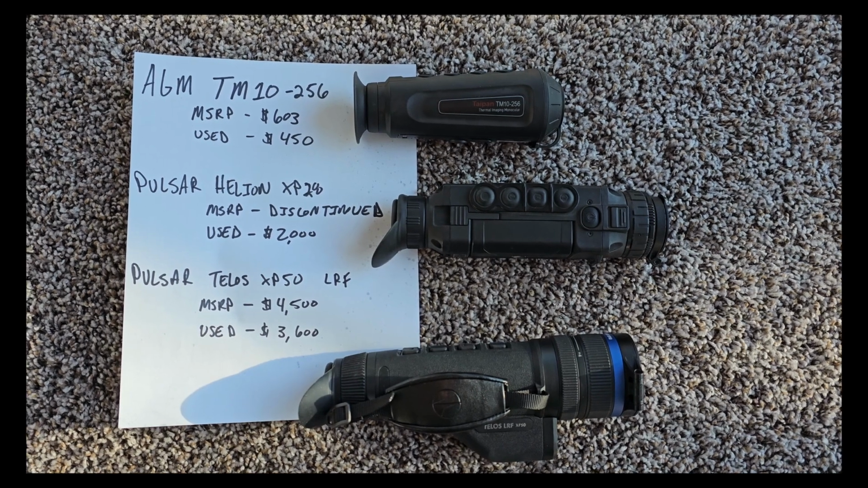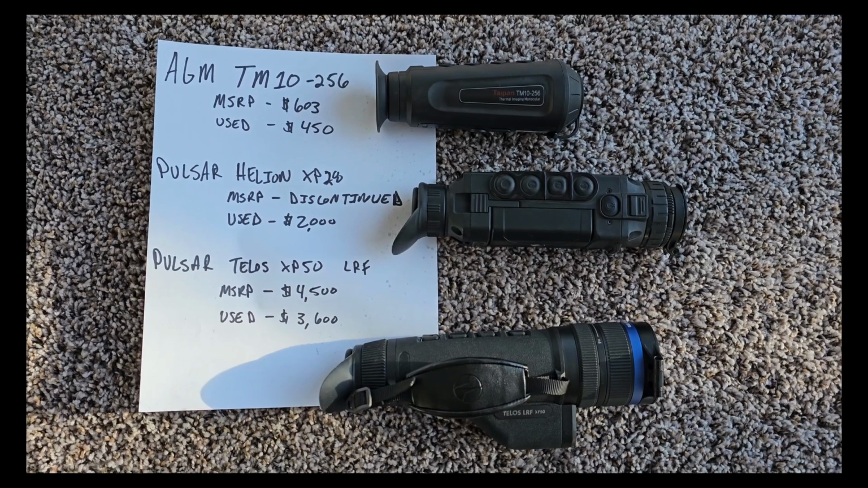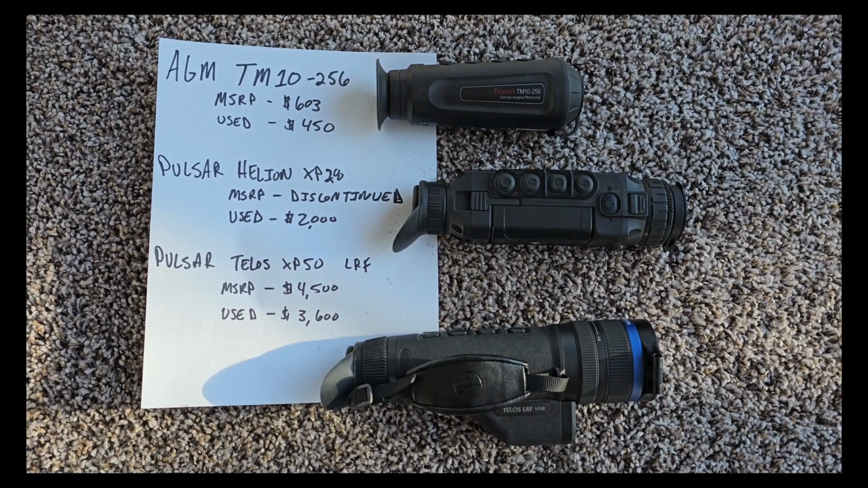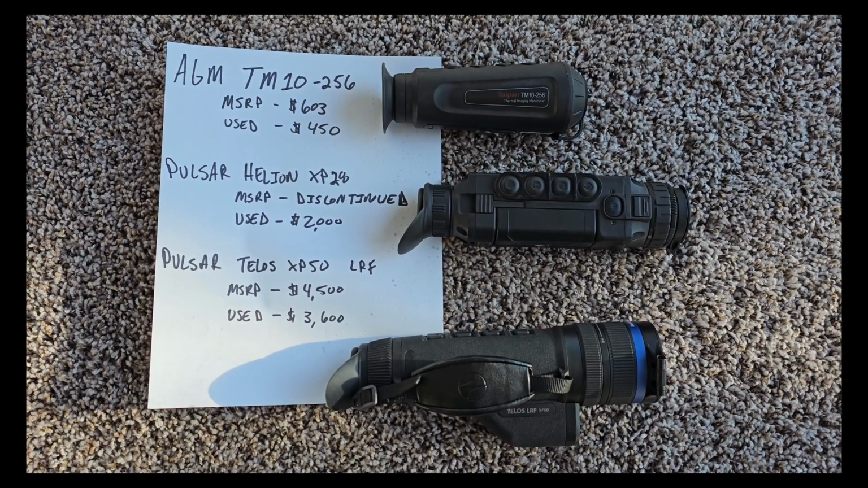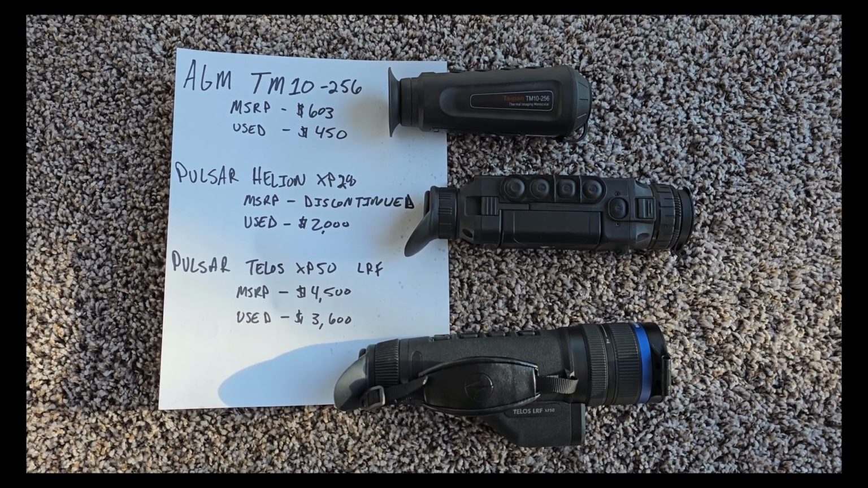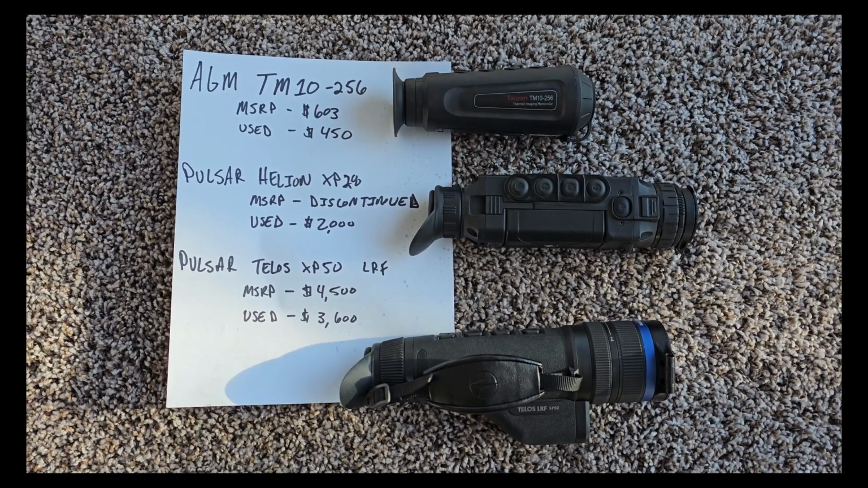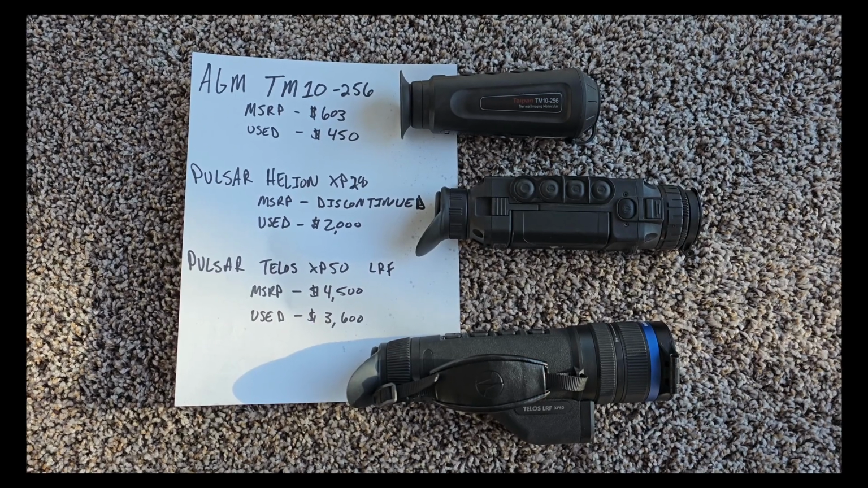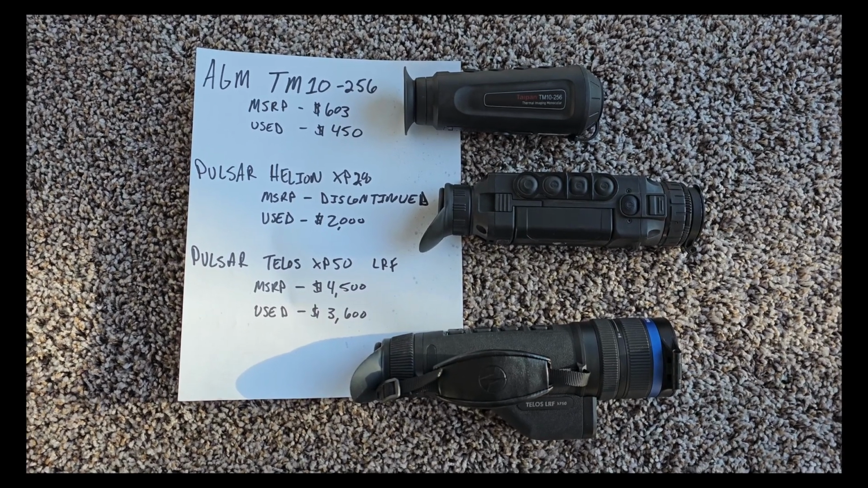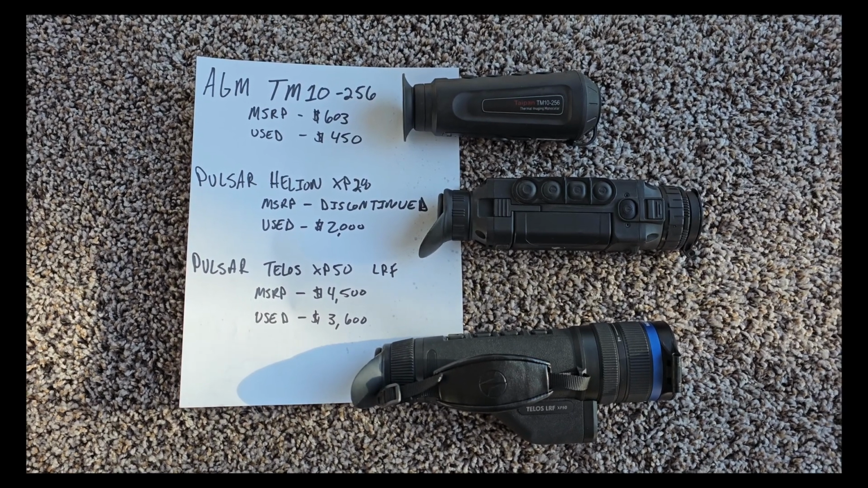This old guy DIY video, we're going to be looking at 3 thermal monoculars, kind of a budget, a mid, and a high-end model, talking about their specifications, how they handle, and then specifically looking at how they work as a tool, mainly for a photographer, so wildlife photographer, and main uses being mammals or birds, specifically larger birds such as eagles, ospreys, and owls.